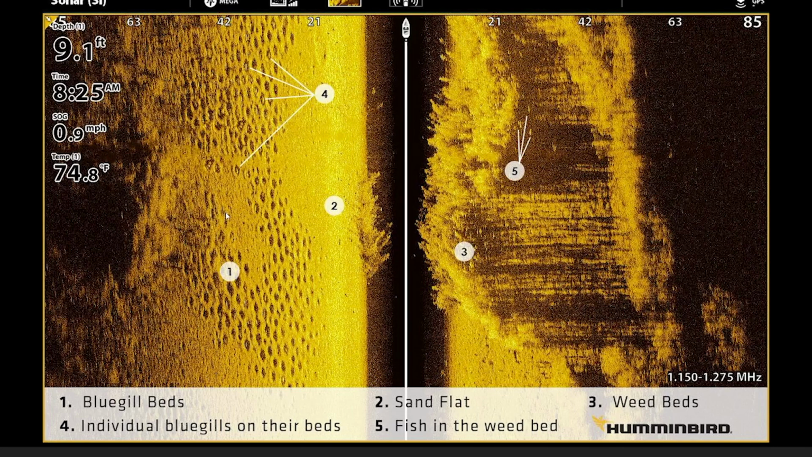Bass love to hang around bluegill beds, so when you find these, especially in the months of April to June, July, August, you're going to find bass in these areas. As you can see here on the left, we have some clumpy grass, and then on the right here we have tons of clumpy grass on the side scan, with a little bit underneath the boat right here, but it looks like we're right on the edge of the grass.